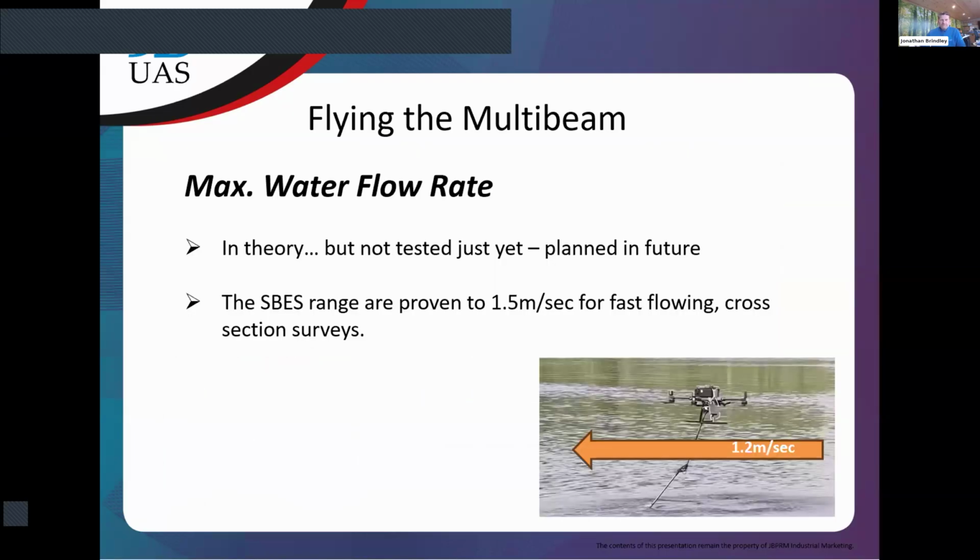Again, another question about flying the multi-beam that I've seen a few times now is: what's the maximum water flow rate that you can fly it in? Whatever it will be, and again this is through talking to SPH, there's a lot of tests that need to be done.